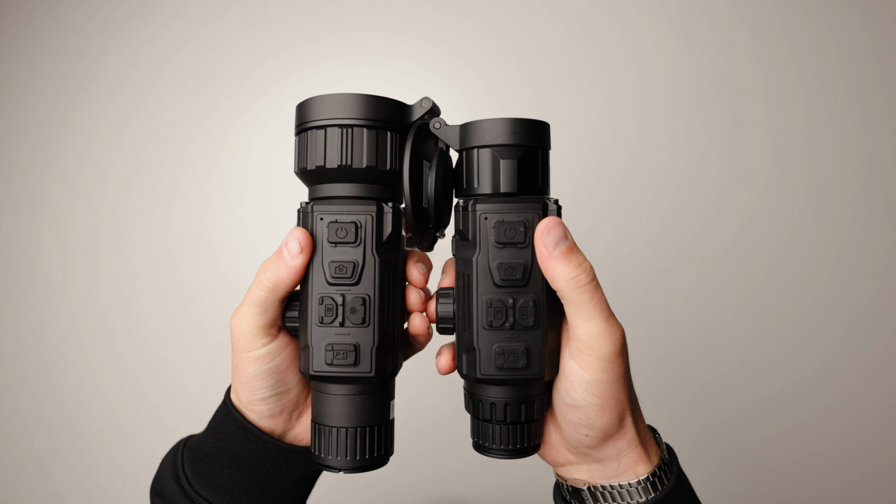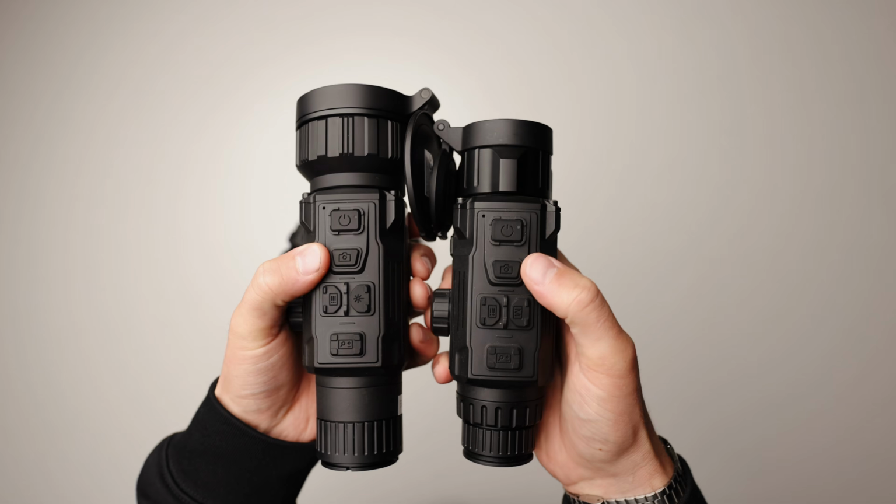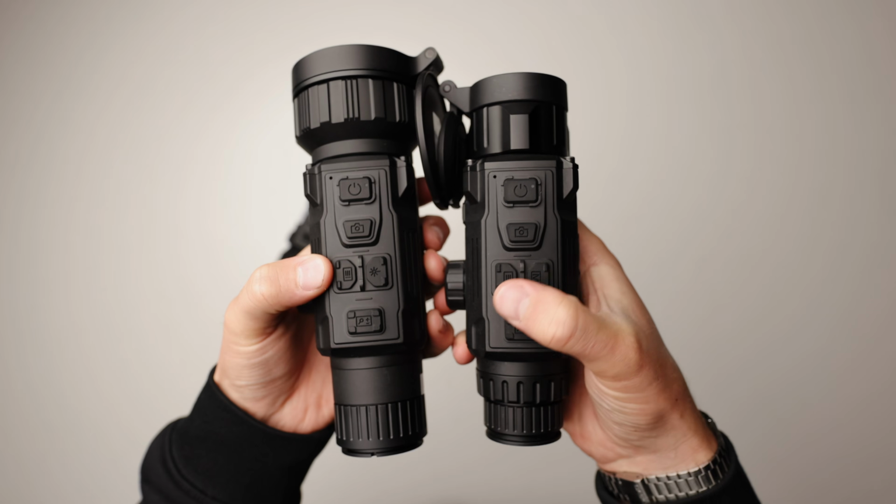I do want to run through some of the menu and talk about some of the new features while showing you how to use them, starting with the button layout, which is pretty much the same, only with a slight difference on the version 2 model. On the version 3, you have the power button on top. Under that, you have the record button, which with a single press can take a photo, and with a long press you can start and stop your video recording.